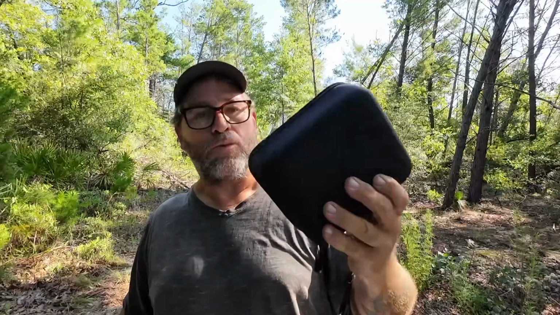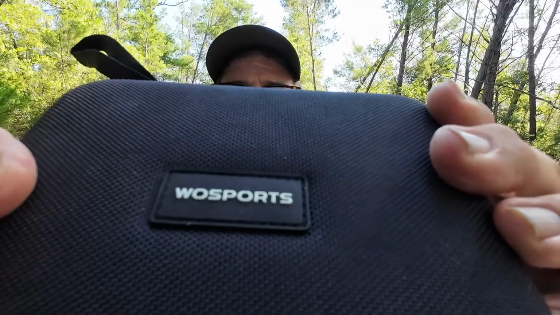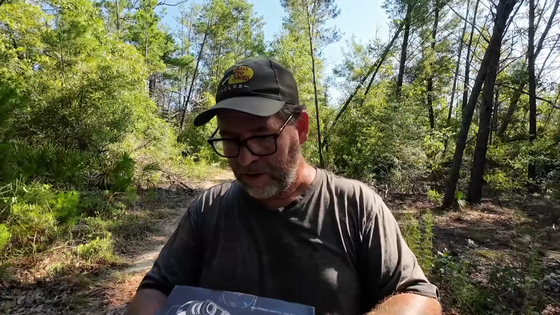This is a better built case, and I wish these action camera companies would provide cases like this when you buy a camera. This is really nice. It's got a heavy rubberized patch that is sewn straight onto the top of the unit. They put a lot of time and a lot of effort into producing this, and I think they've done a fabulous job.